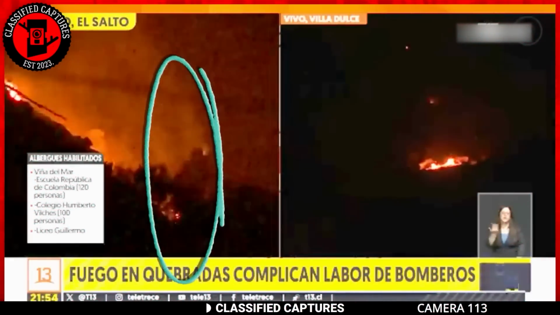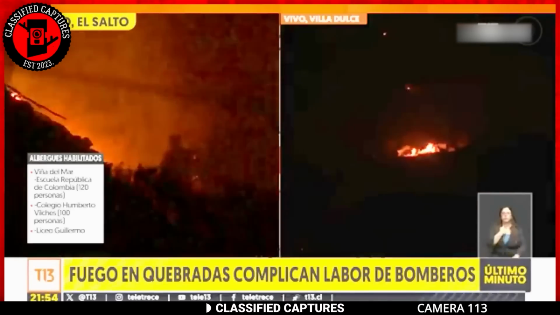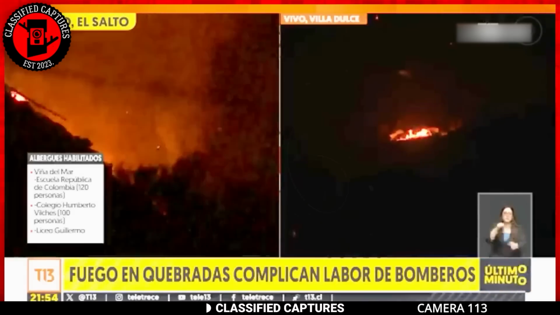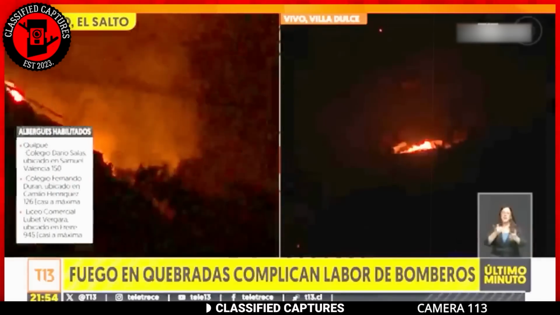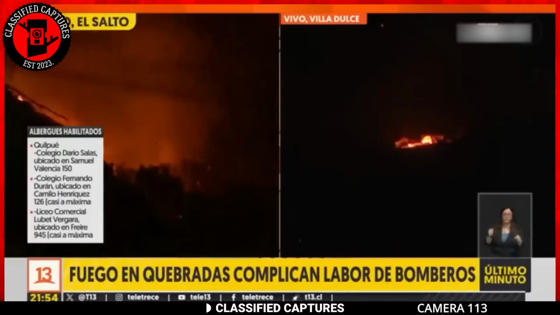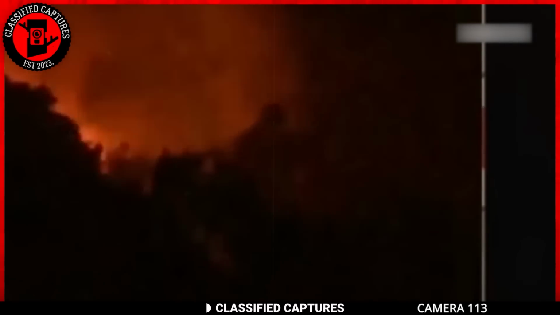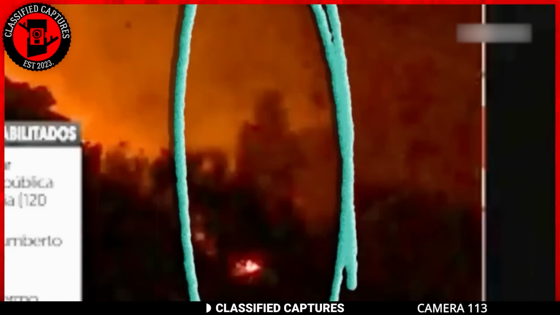The recent Chile fires were a tragic incident that left everyone disturbed and talking. However, during a live news report on the devastating incident, something unusual caught the eye of the one who sent in this clip. There's a mysterious silhouette moving through the flames. This strange being is definitely not human size and seems to be matching the nearby trees in height.